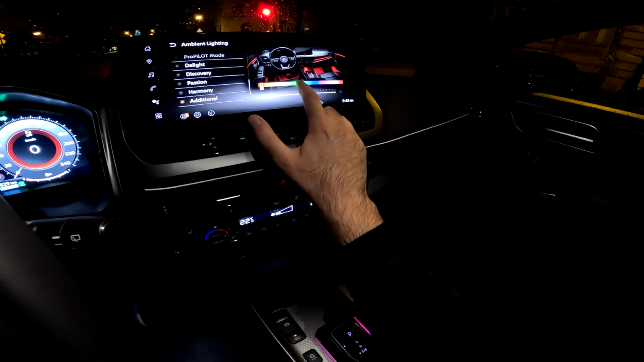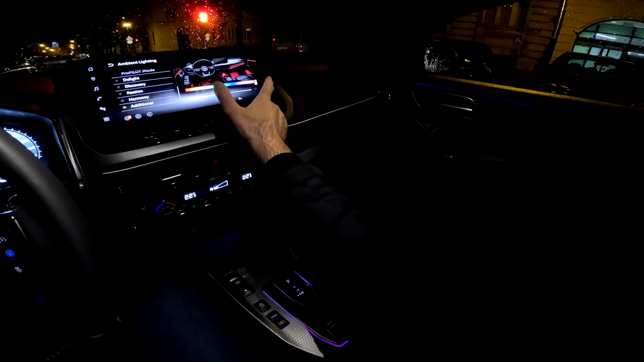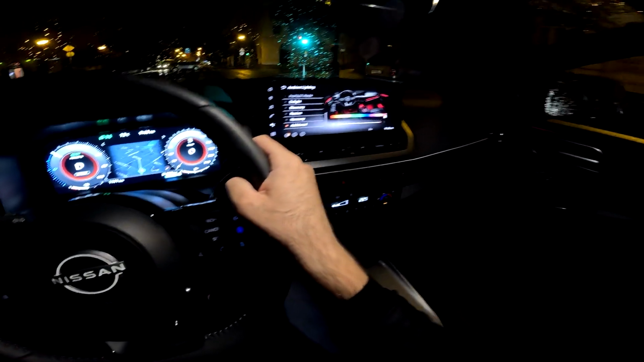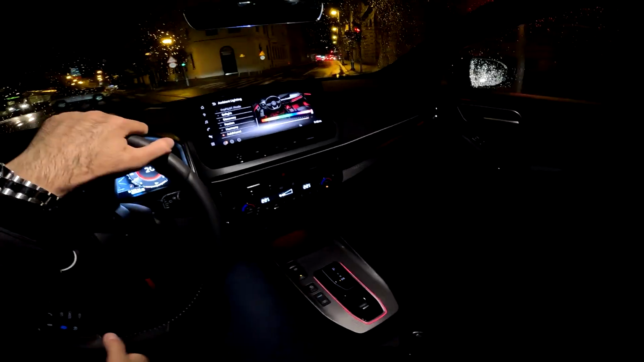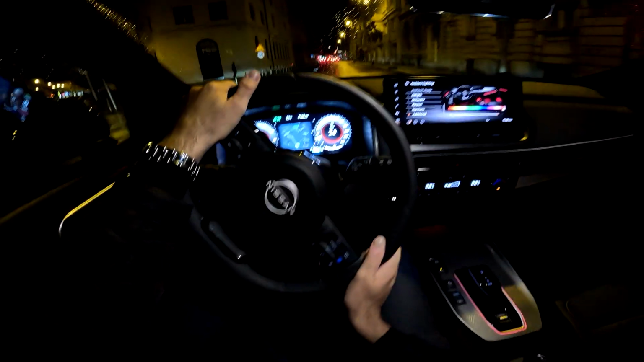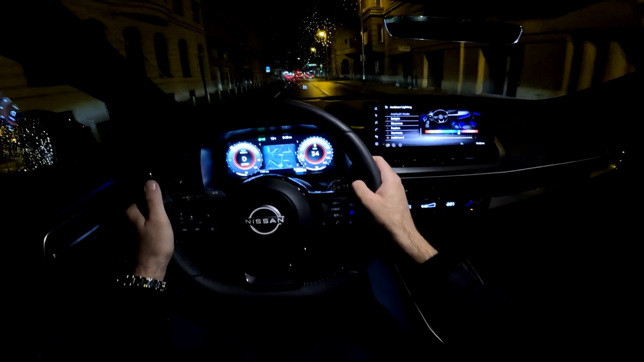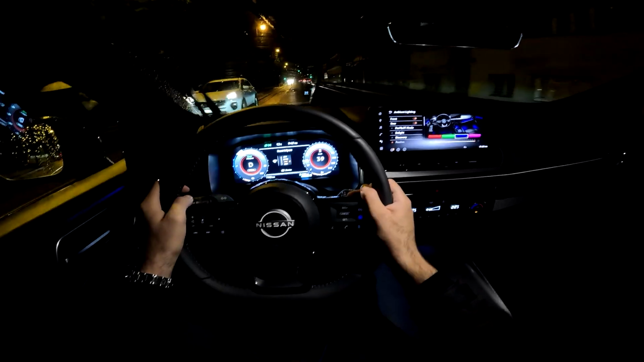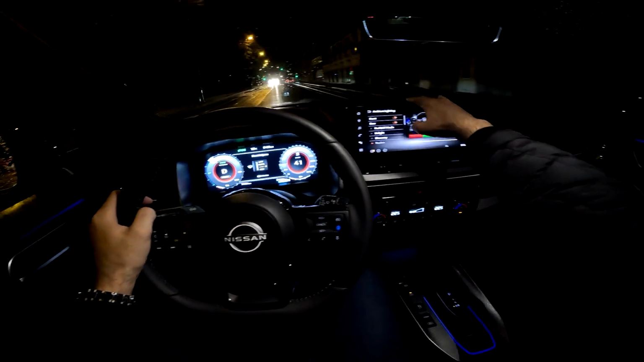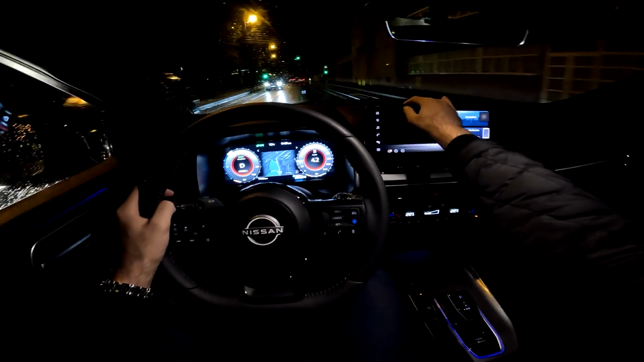And you can also configure it by yourself. But for now, let's put it to blue, as I think it suits the car very well.